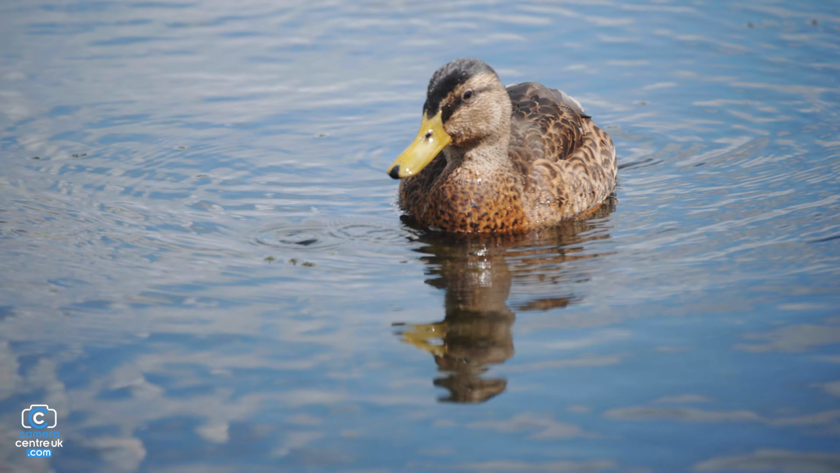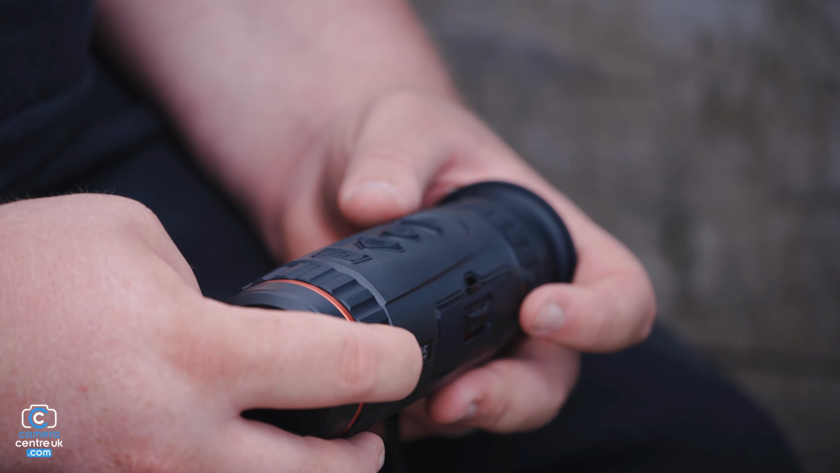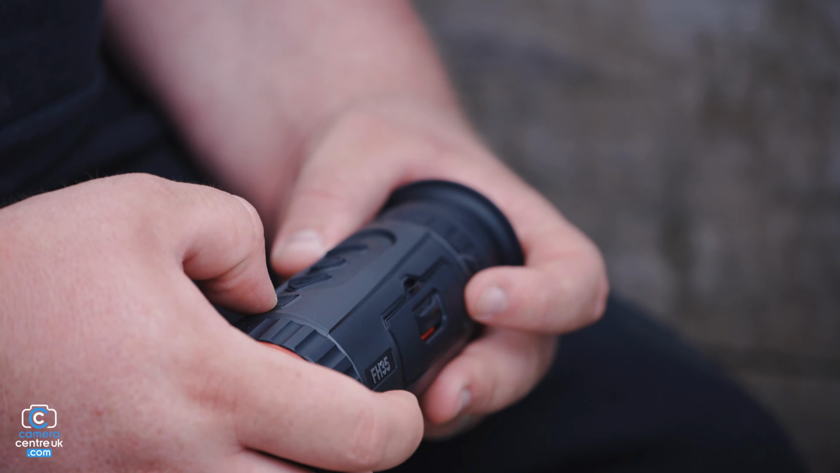So talking to Stuart from HIKMICRO, what was interesting to see from the perspective of how well it's built is it feels nice and sturdy construction, like a good solid metal shell to it. But the other side of it is that it's entirely weather resistant as well. So it can be submerged. Of course, it's not necessarily designed to do thermal imaging underwater, but it is rain resistant as well as dust resistant there as well. So I can again see it being used in a lot of different situations.